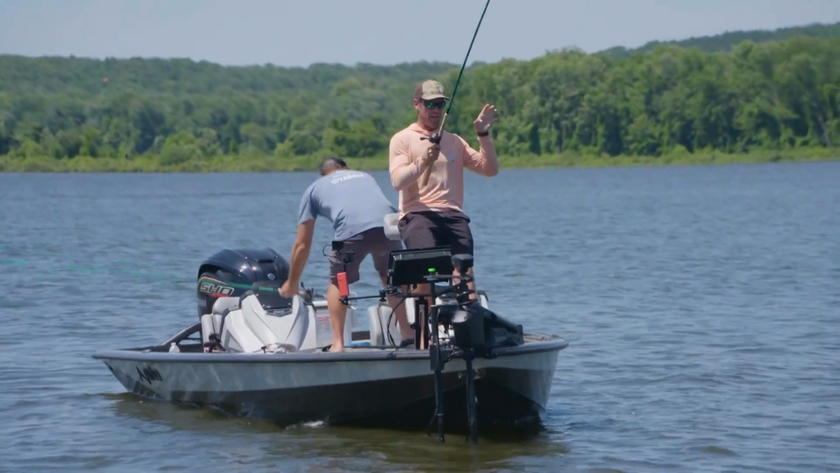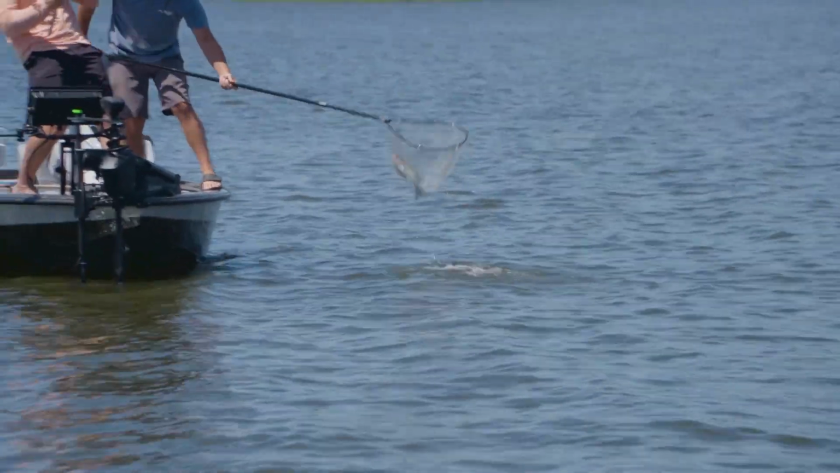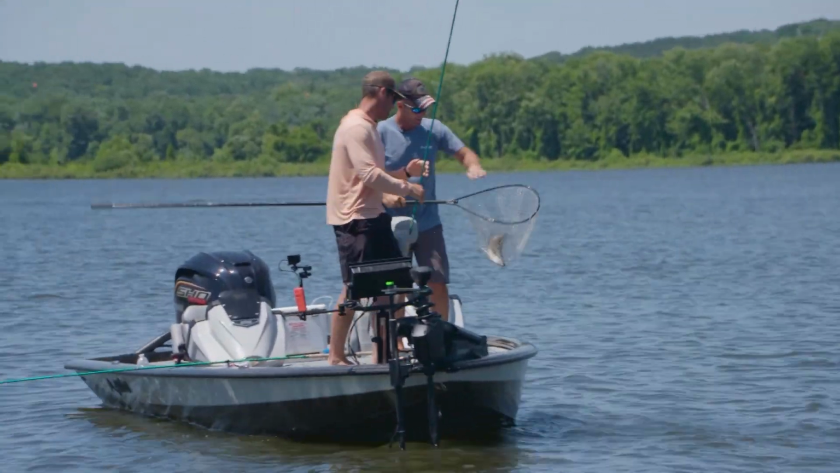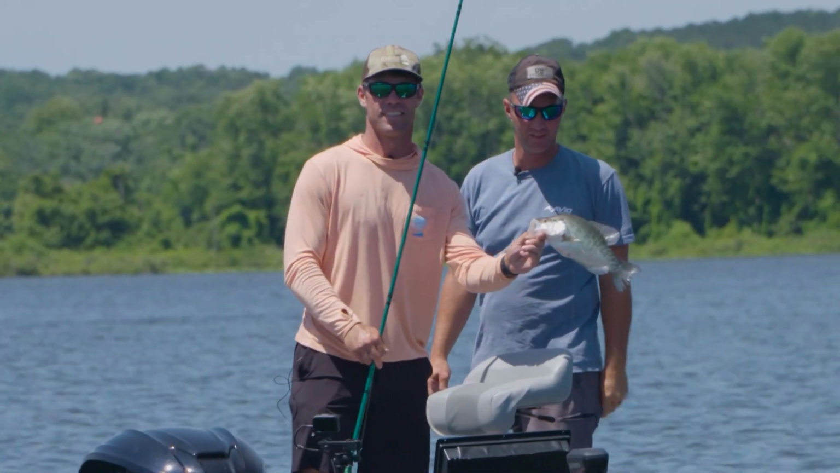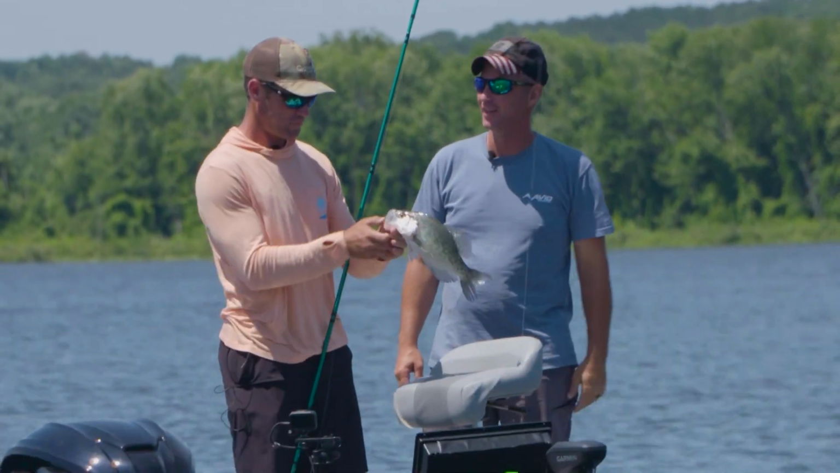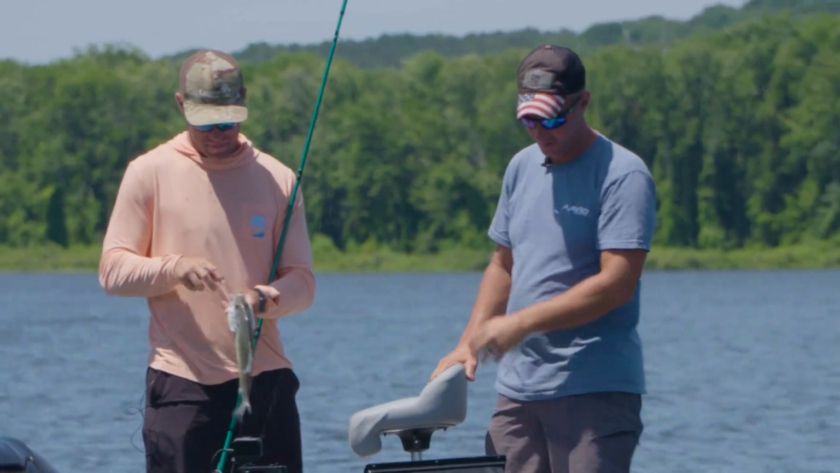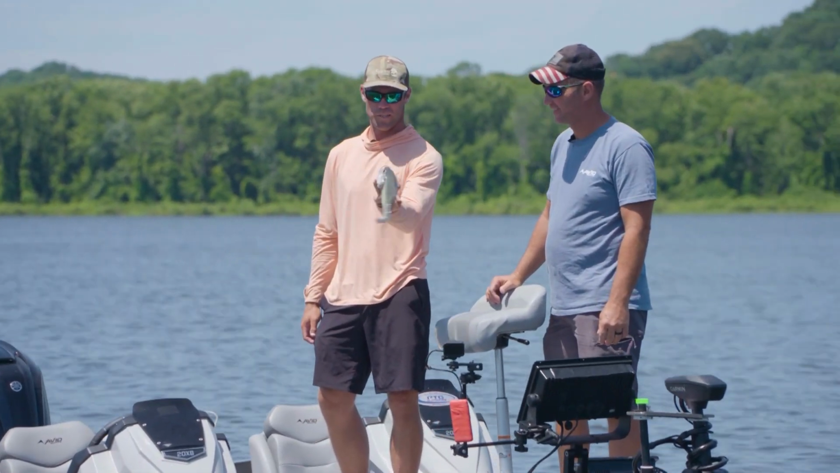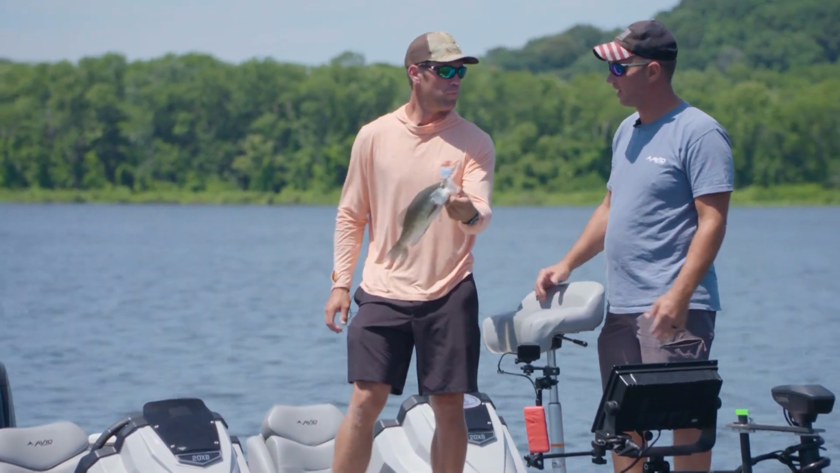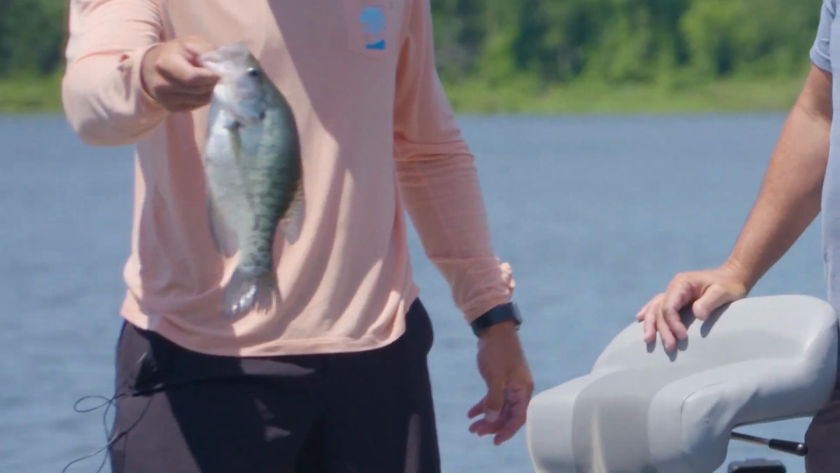Nice. Nice one too. Oh yeah. Get it. Nice crappie. Awesome fish. Heck yeah, man. Another Lake Barkley crappie. Good fish. Another white crappie. Very nice. And that one's a tournament-quality fish. That's right. You'd be glad to have that any day on a tournament out here.